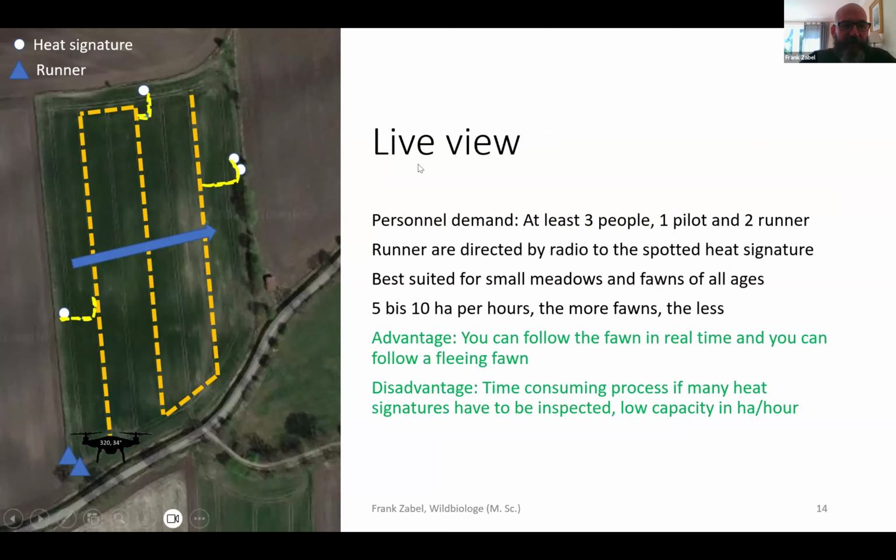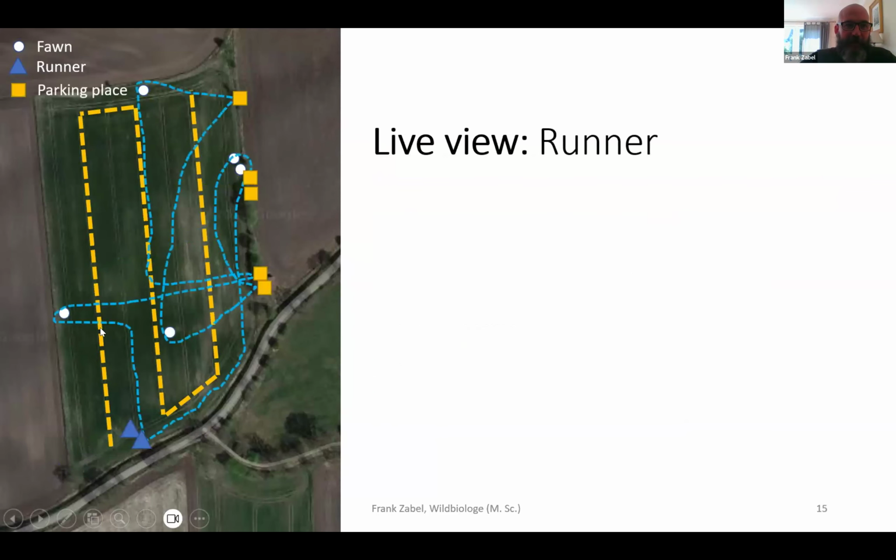When you look at the structured flight path of a drone, you start at the bottom of the meadow, and here you see a heat signature. You stop the drone, and then you send the people towards the drone, the runners. They catch the fawn, they bring it into the shade so that it can remain there and doesn't overheat. Then the drone continues.